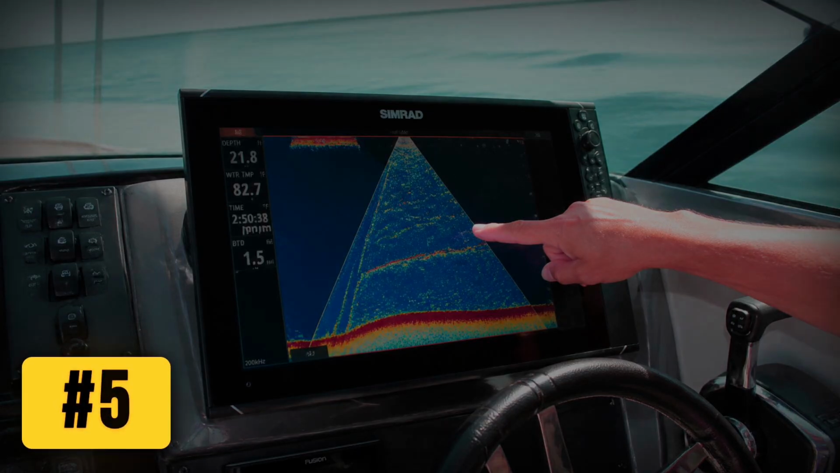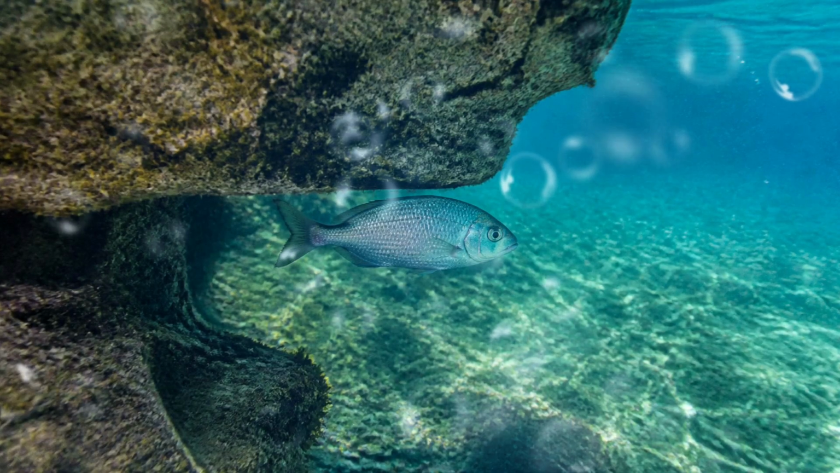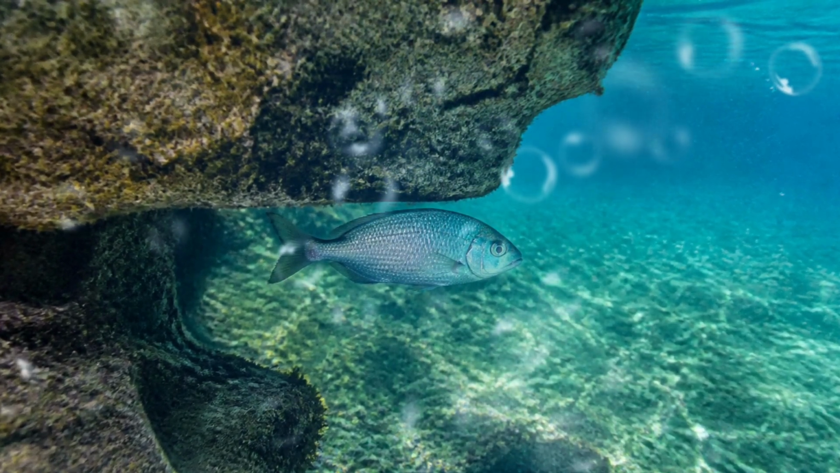Number 5 is the cone, and it's wider than you picture it. A low frequency like 50 kHz throws a wide cone, deep but blurry. A high frequency like 200 kHz narrows it down toward 15 or 20 degrees, shallower but sharp.